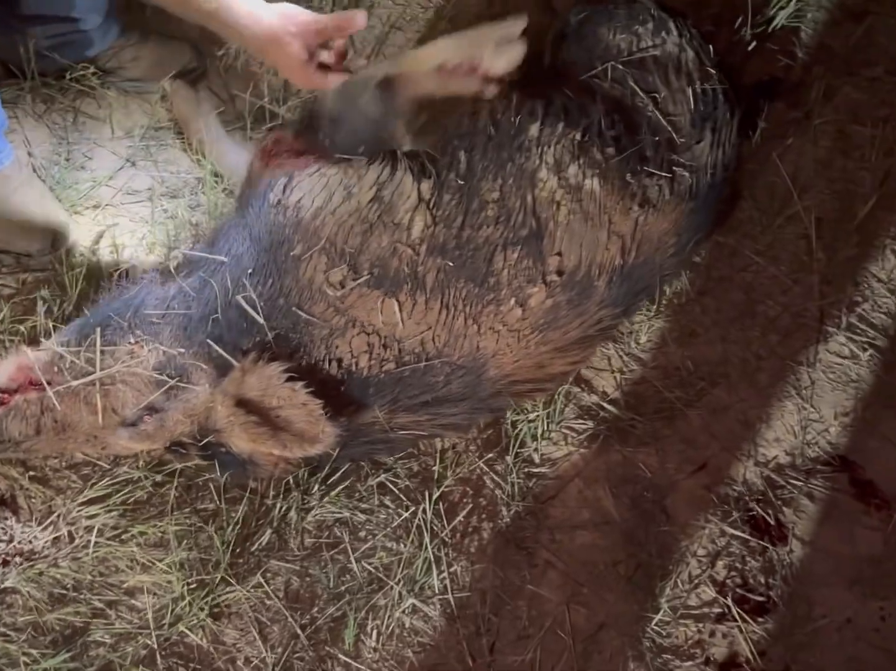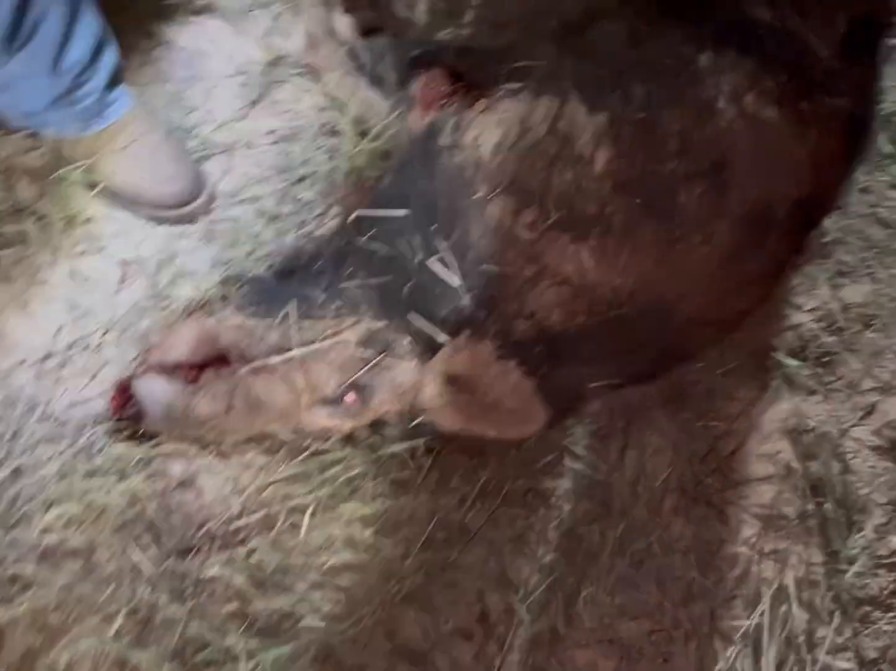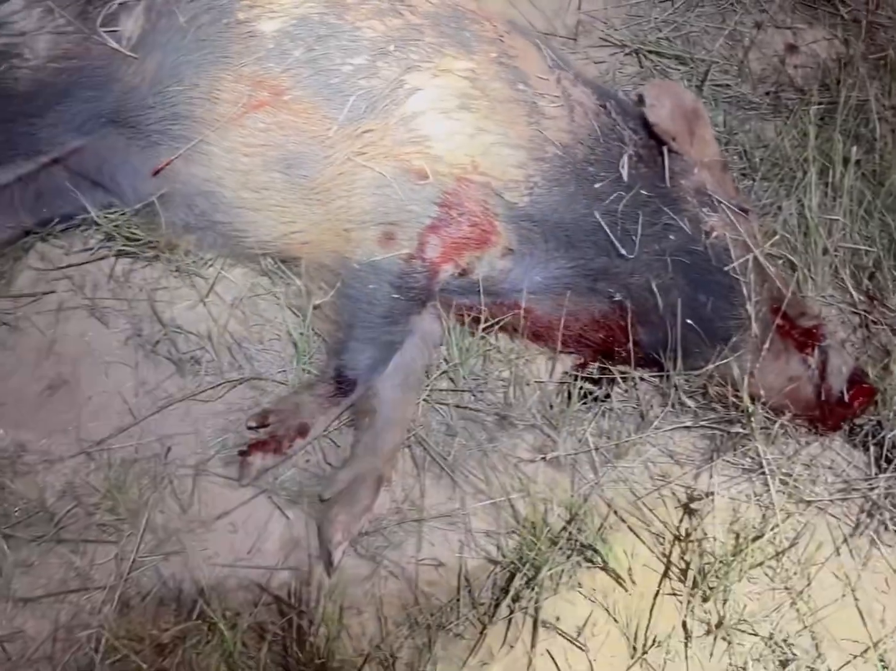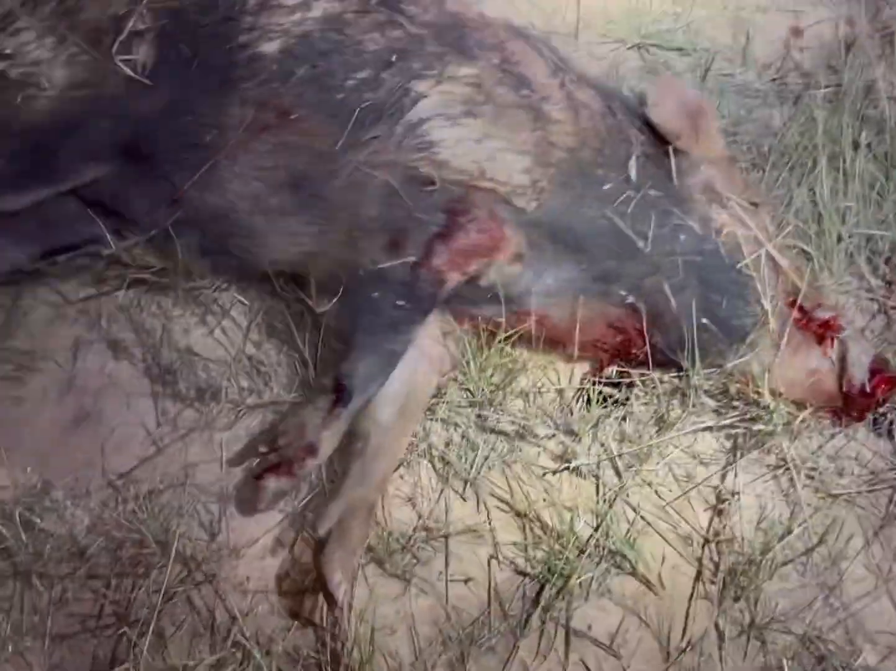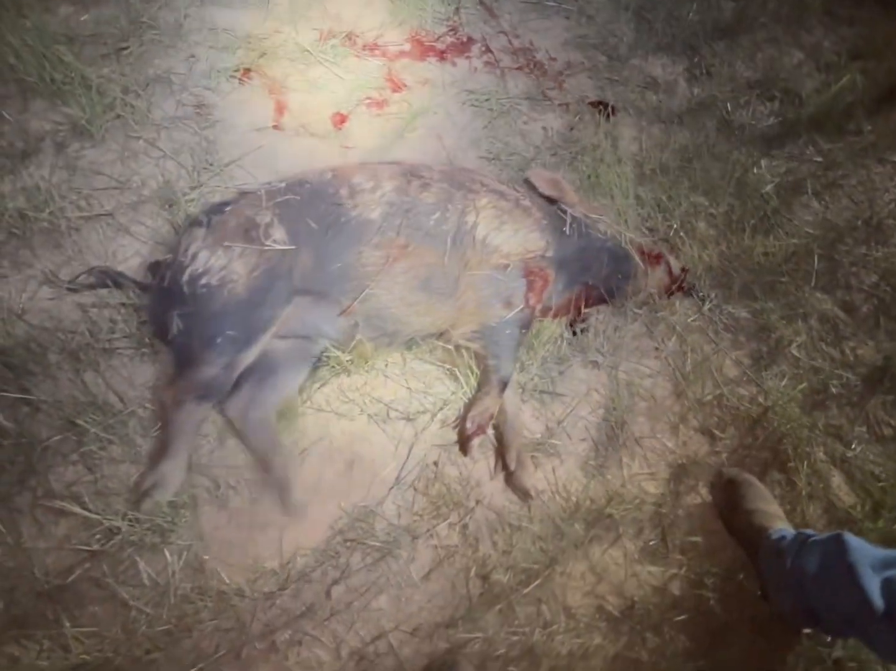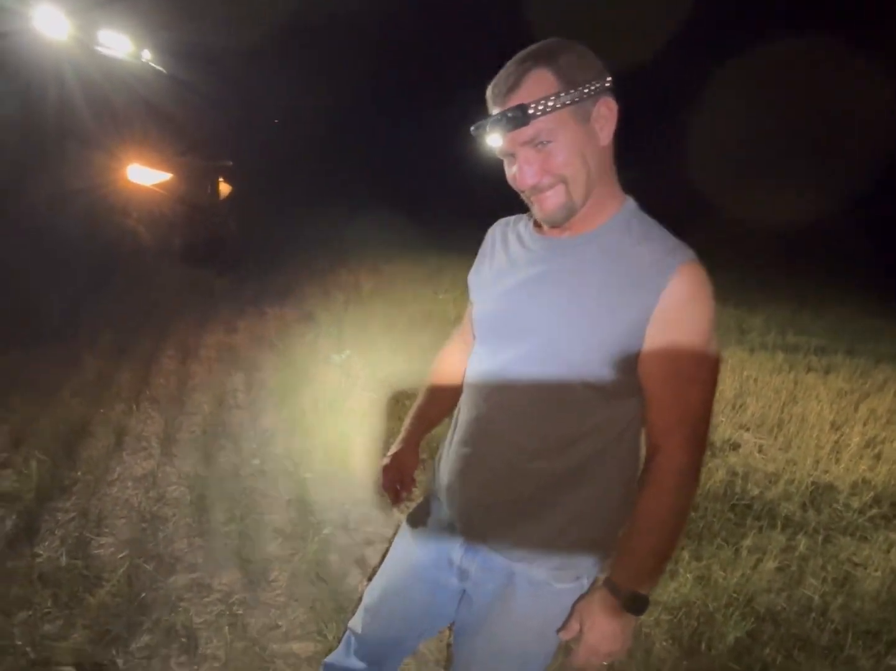That's a big boar. I don't think that's supposed to do that. He's 190, ain't he? Yeah, he's probably every bit of 180, 190. Oh, dude, I throated him. No, that's that last shot. Yeah, it went right through the old head. God, I wish we'd had that on video. I was hauling butt through the wheat. Freaking rookie.